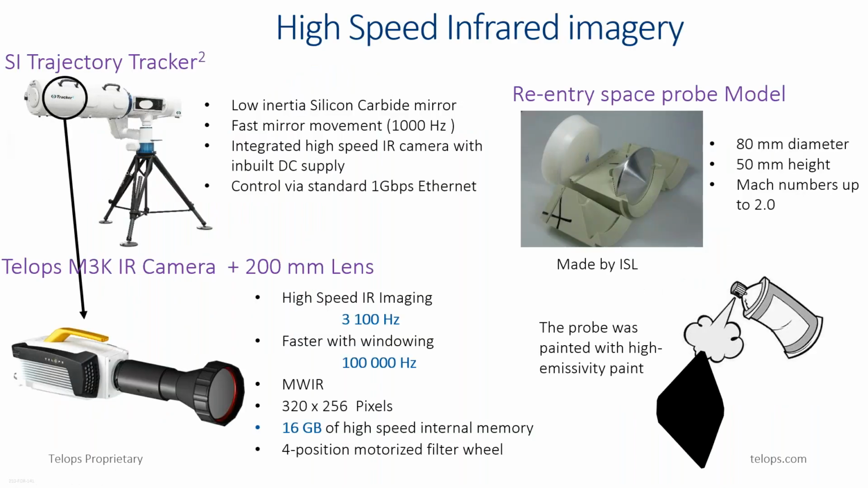Now for the trajectory trackers, Jolyon already described those. We used the trajectory tracker 2 with low inertia silicon mirror, and the mirror was moving at a speed of 1 kilohertz with our infrared cameras in there, controlled via a 1 gigabit Ethernet. And the Telops camera used for this ballistic test was the M3K with a 200 millimeter lens. As Jean-Philippe Gagnon described at the beginning of this talk, he described what makes those high-end infrared cameras so unique.